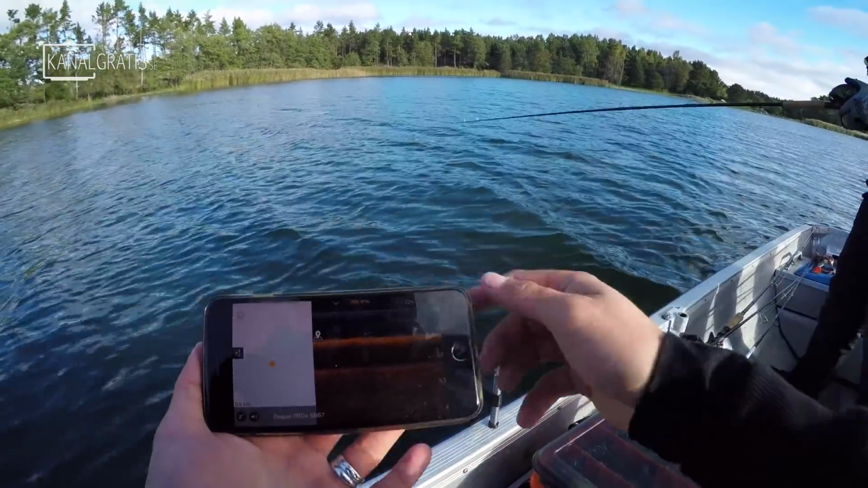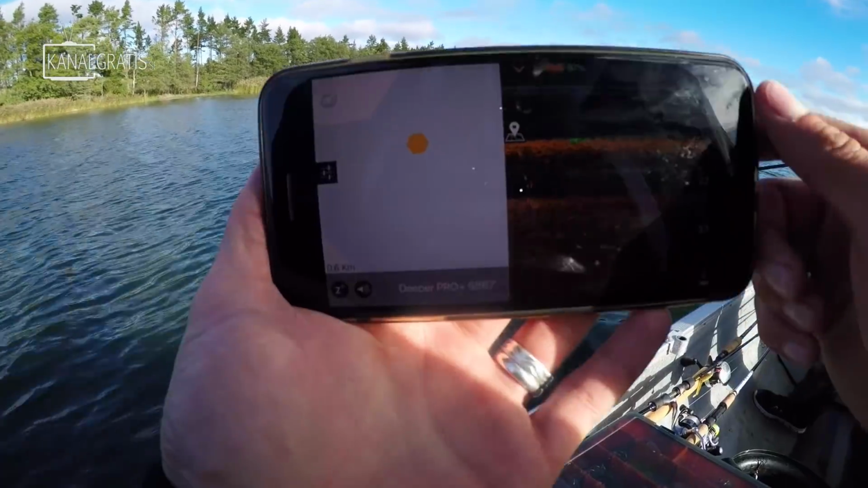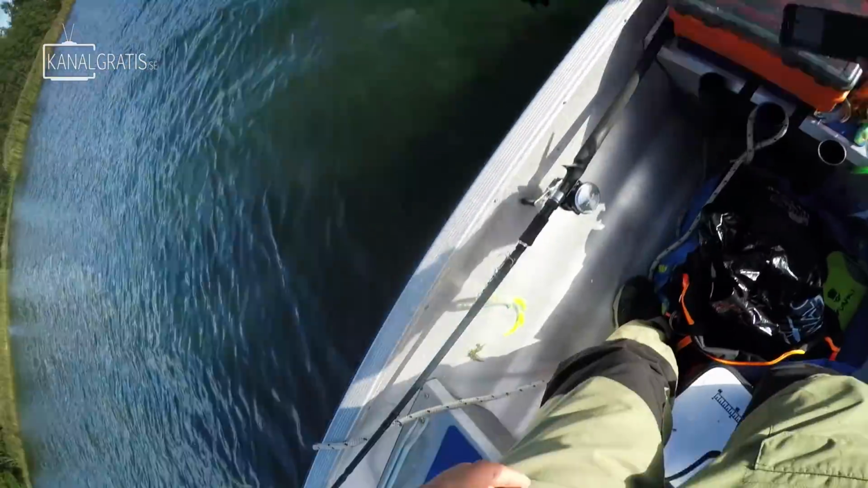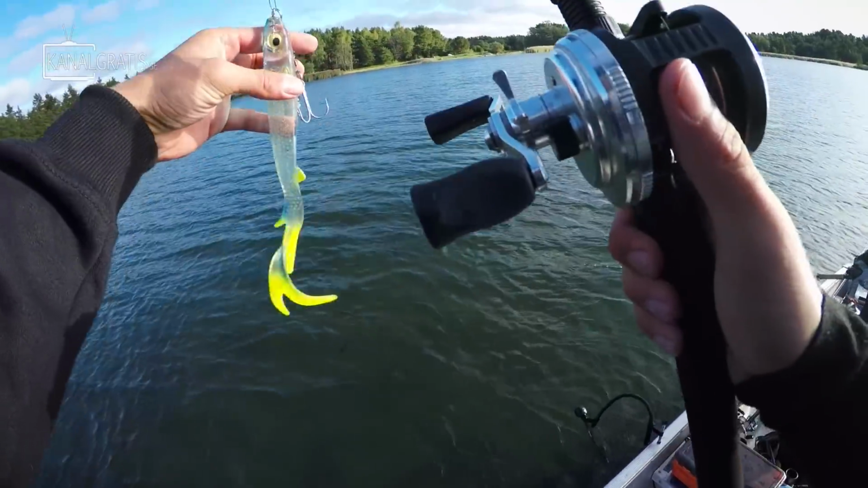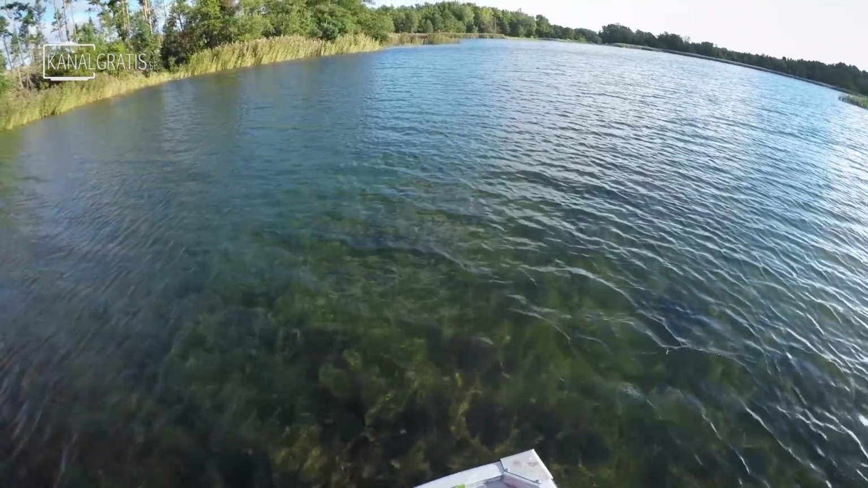that we have actually 12 degrees down here, 1.1 meter, and it starts drawing on this map here, putting out the depth. So we can just put it like that, and now it stays there nice and neat. Look at this shallow water, crystal clear. This is what we like.